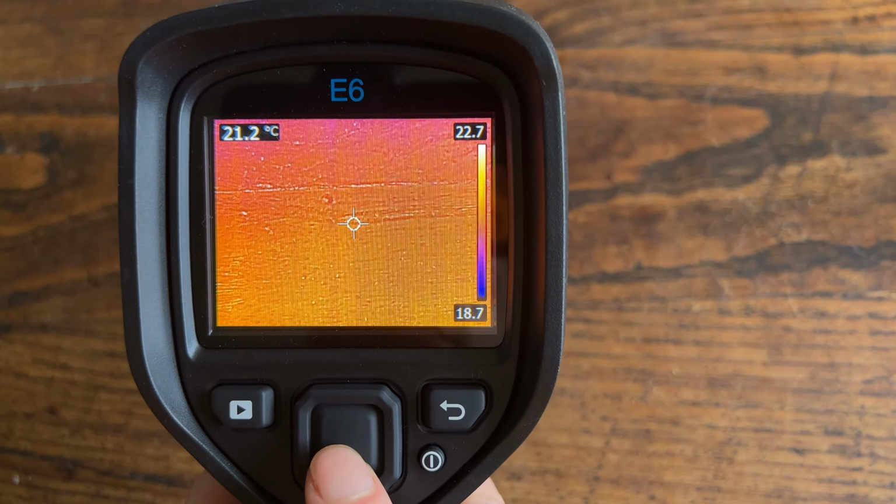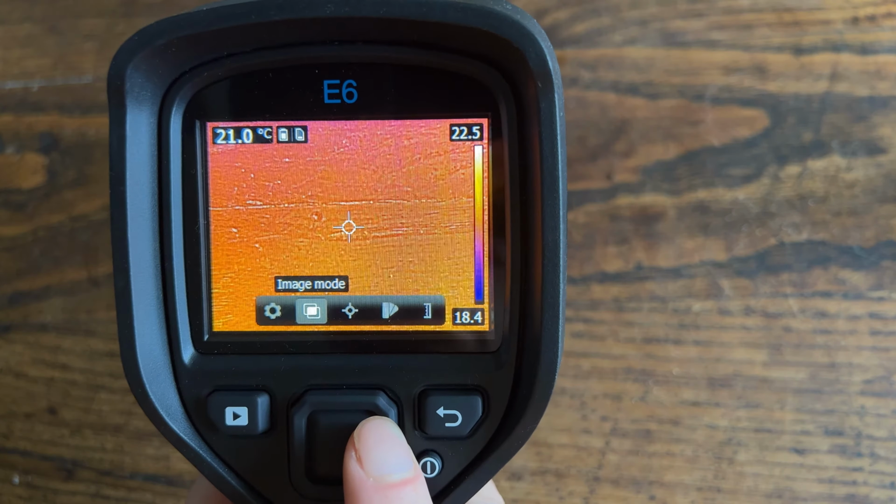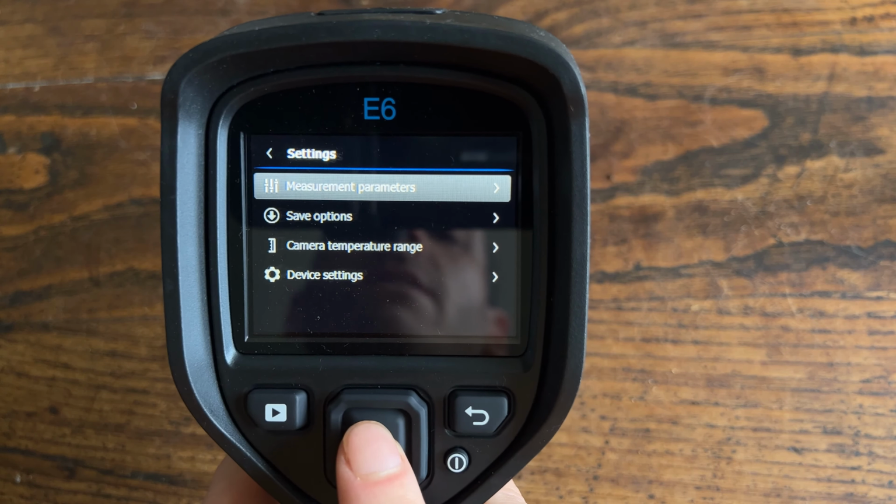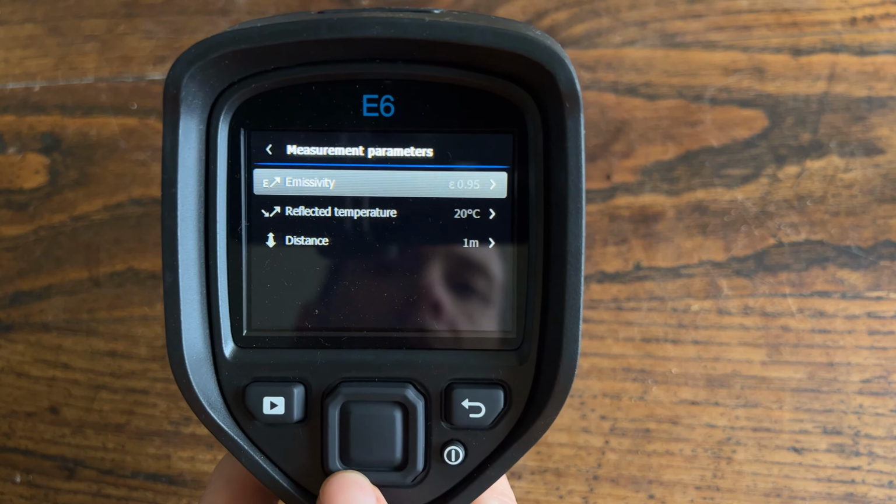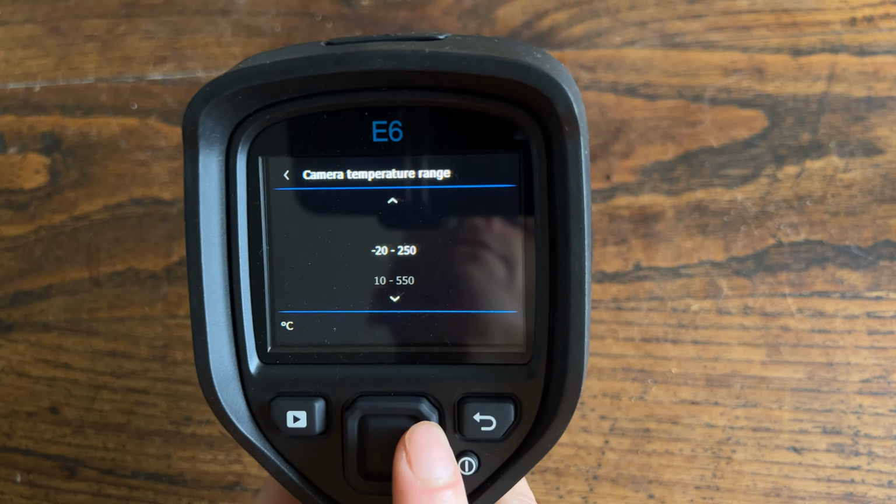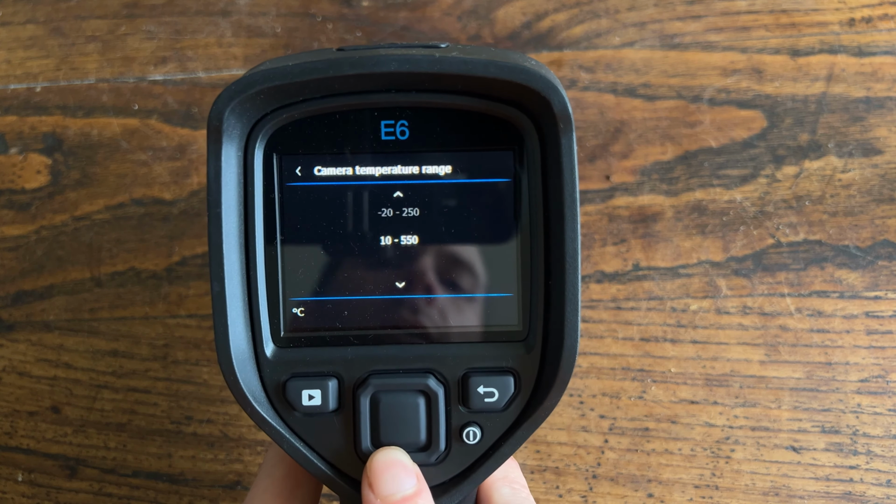For changing any of the settings on the camera, you press the middle button, and you can run through the different modes. So we've got settings, image mode, measurement, color, and temperature scale. If we go to settings, we can see measurement parameters, and you have various different settings you can set here. Distance, that's distance away from the object, and camera temperature range. So if you know that the temperature will be between a set amount, you can select it.